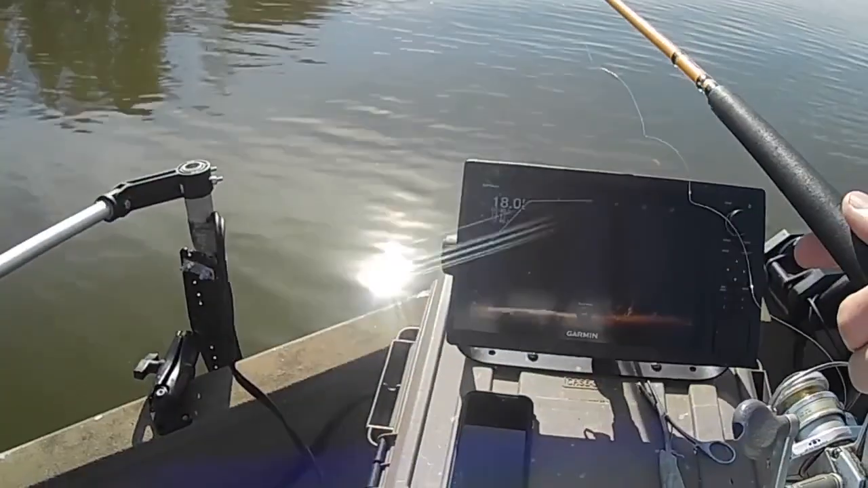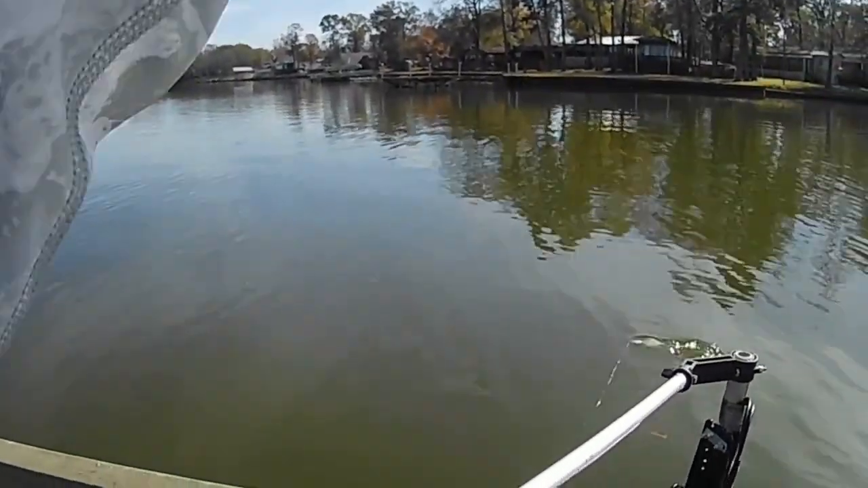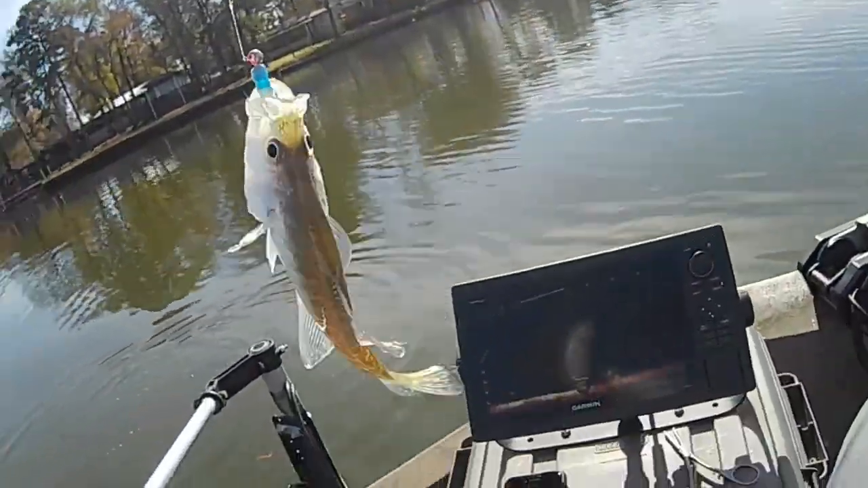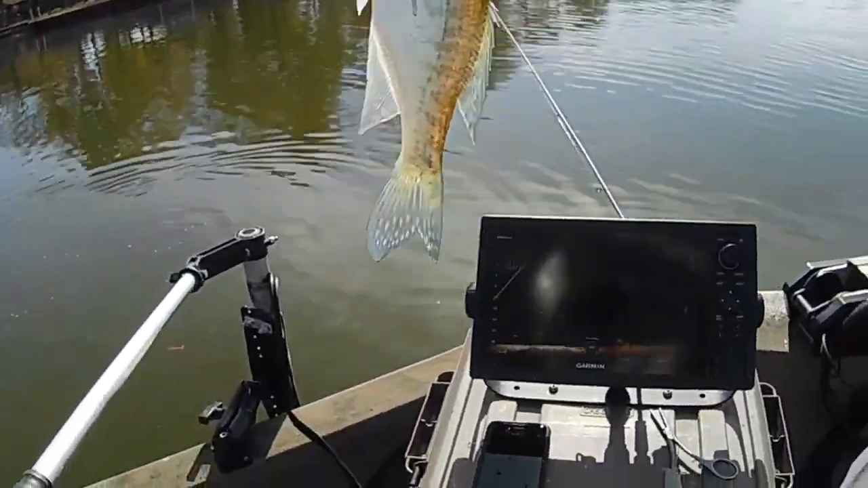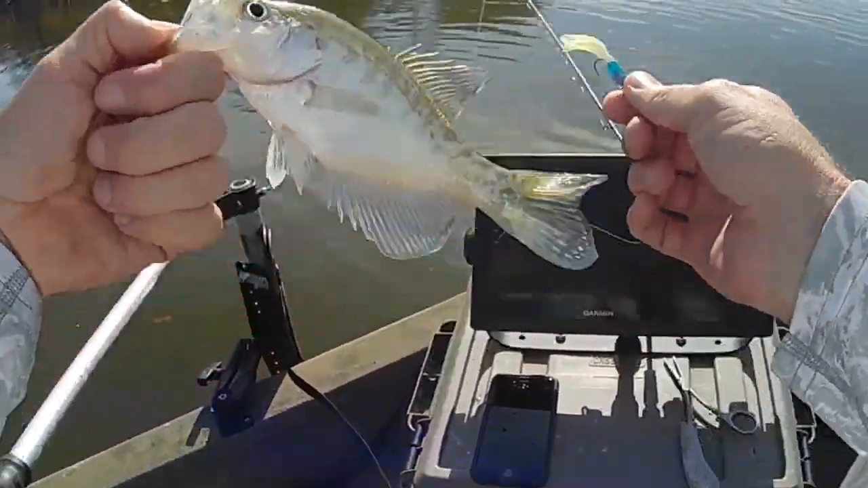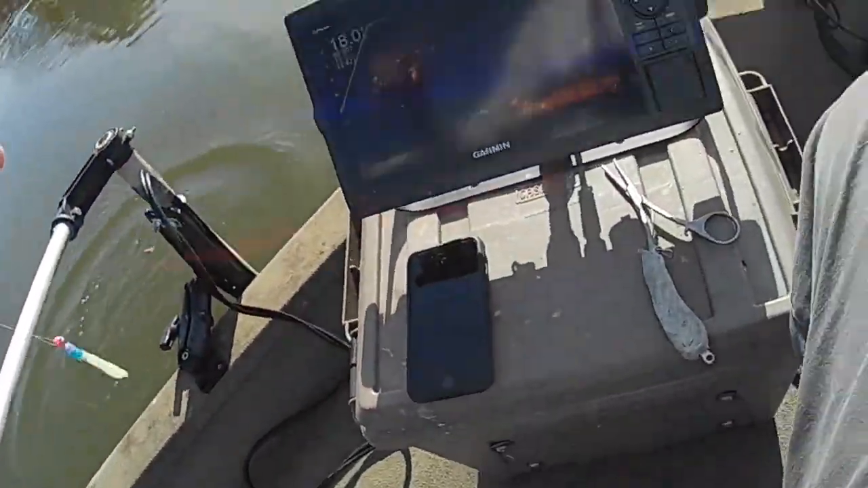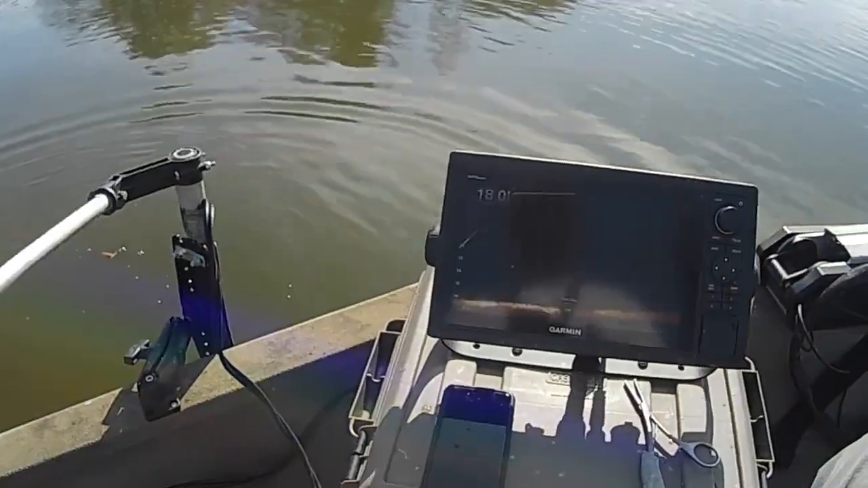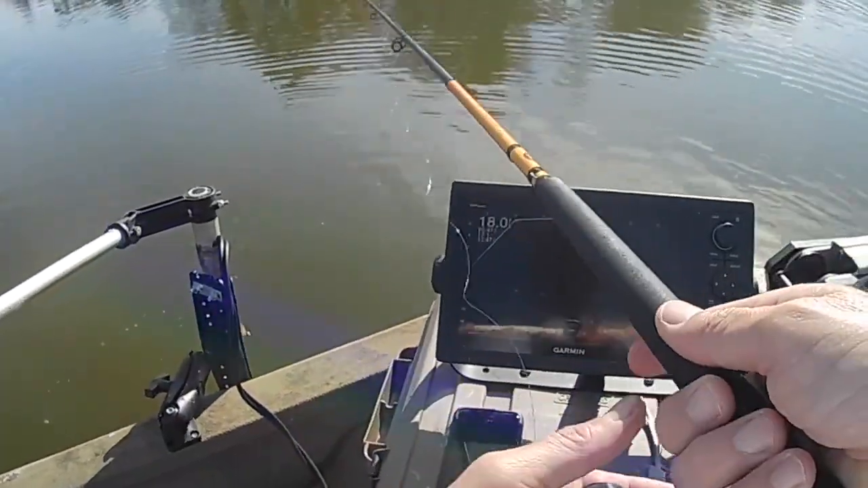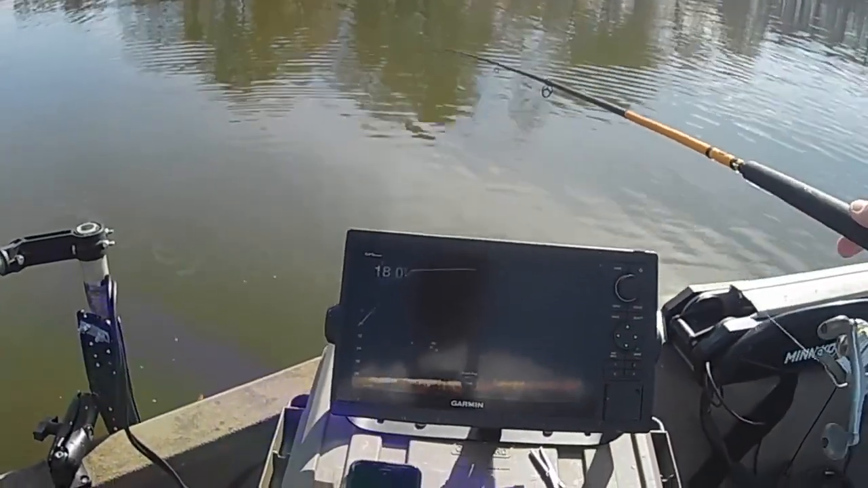Alrighty, let's see if we can get us one out of here. Oh, there's one right there. The first drop out there. Golly, he ain't very big though. You'll see them bigger images and end up catching the littlest one of the day. Guess we can't complain. Or we can, but it ain't gonna do no good. I'm just gonna go straight down. I can see some just hanging right off the bottom right here. I kind of got up on them.